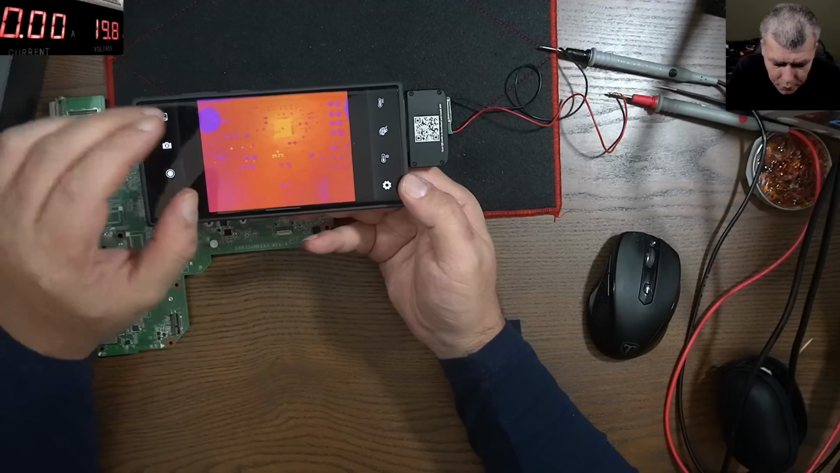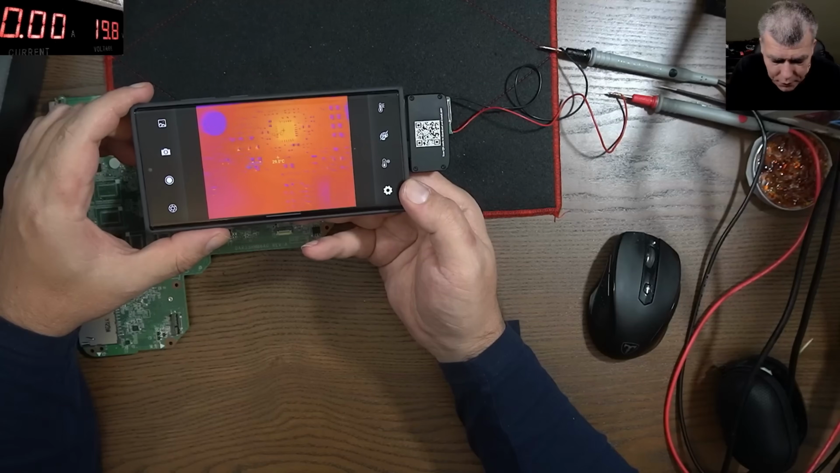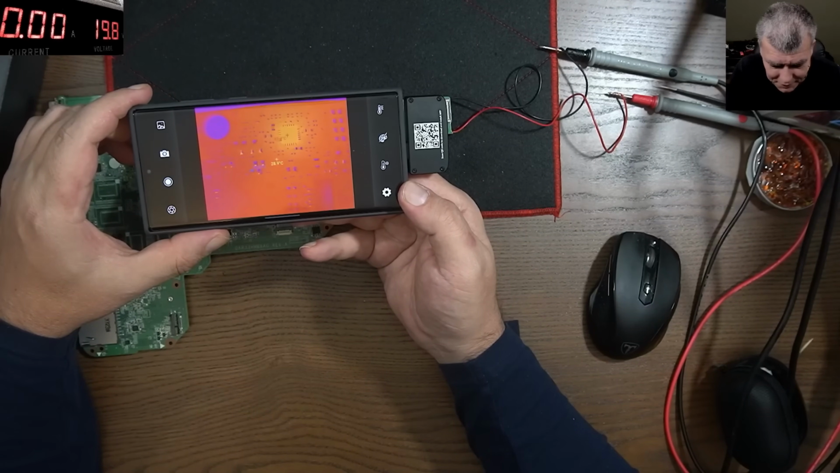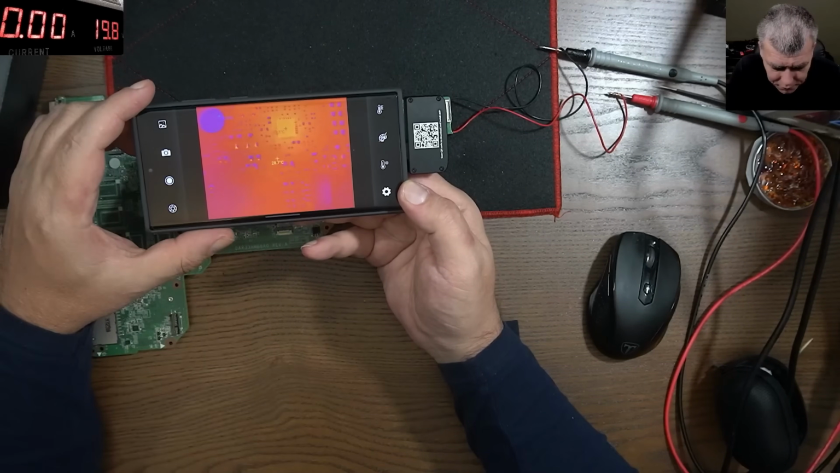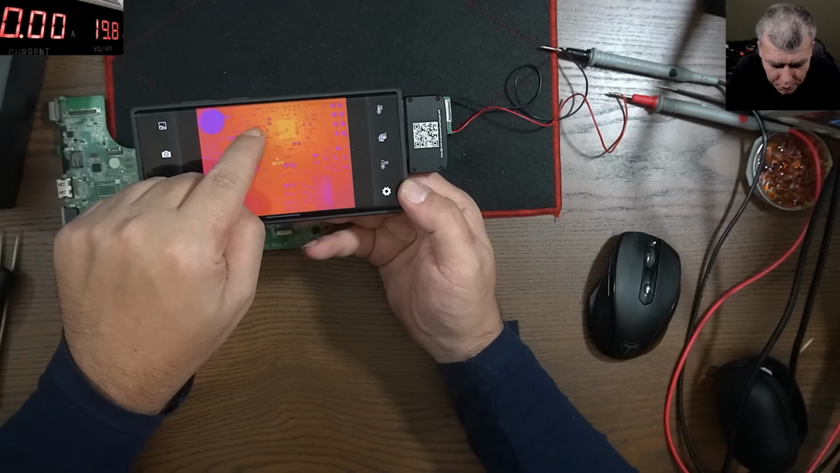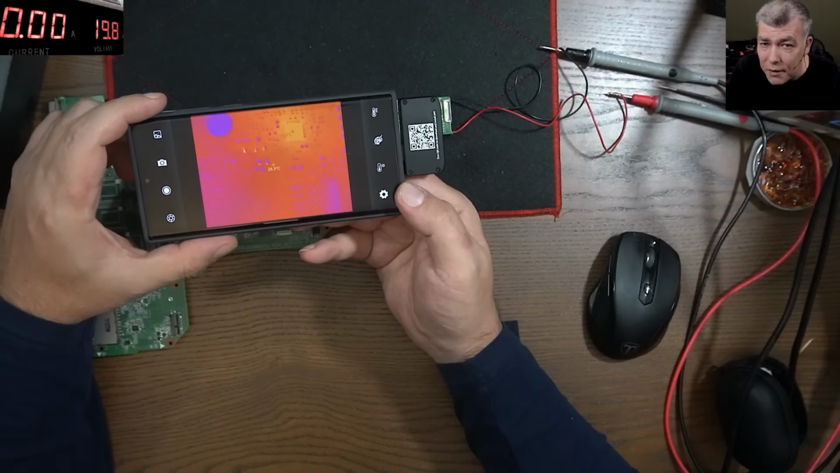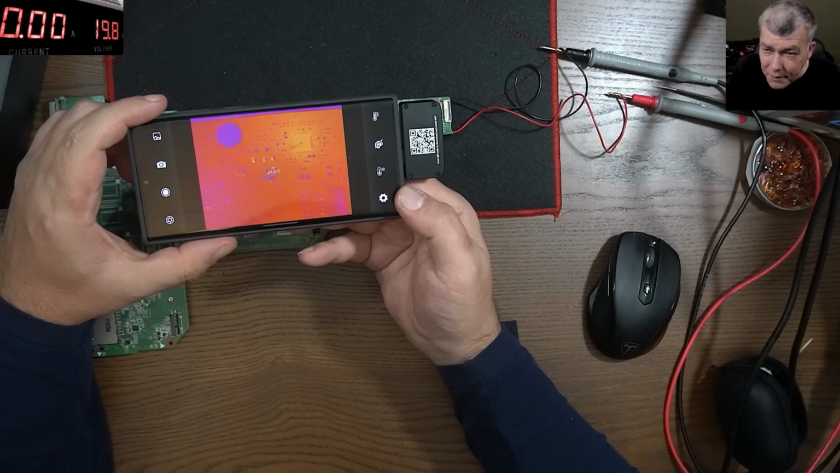And you can see every component next to the chip. I mean, this is fantastic. Look at this resolution. You can see every component and every solder. So the chip, you can see the temperature on the screen is around 32 degrees. That means it's working normally. It's not like it's hot. Amazing.